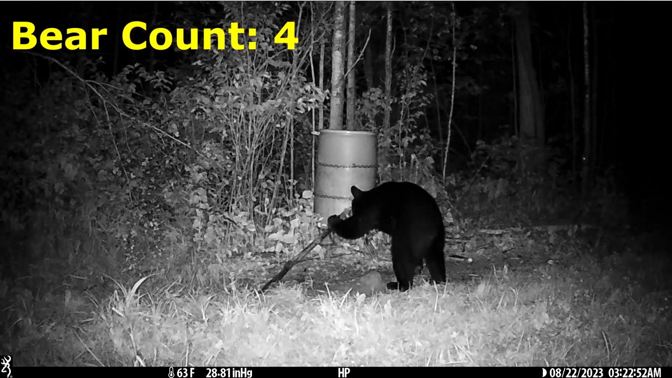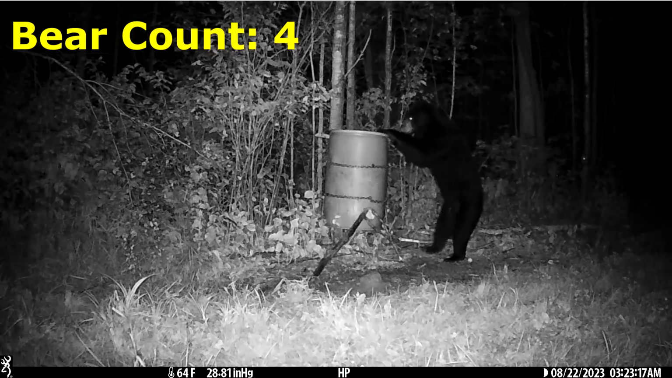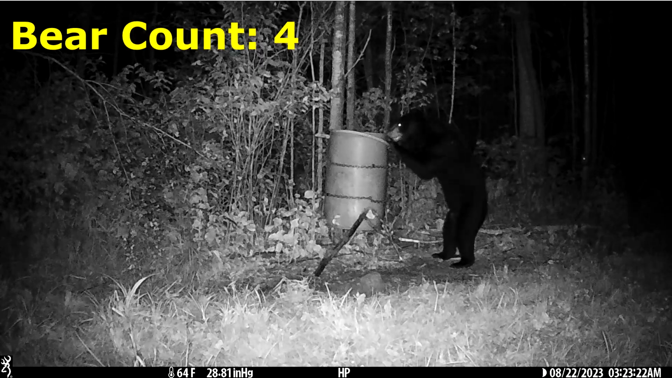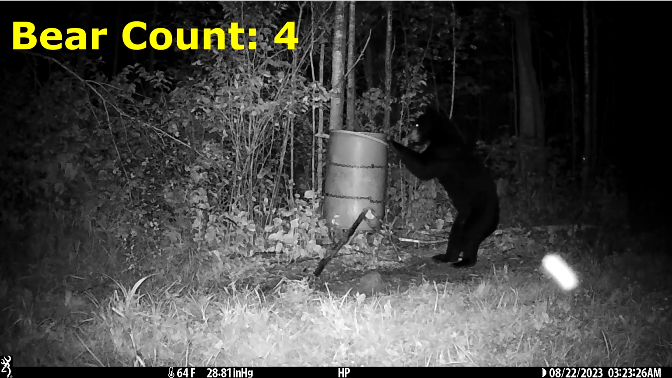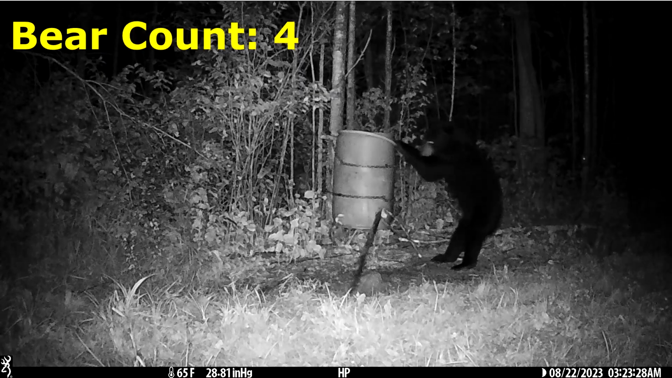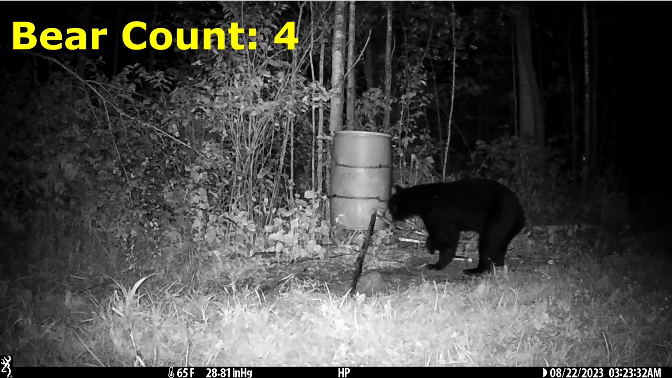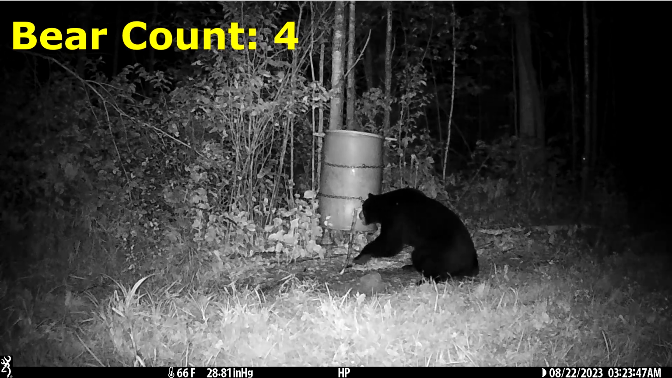This bear is not particularly happy with the stick blocking the entrance to the barrel. They first try to open it up by pulling on top of the barrel. You can see they're putting their weight to kind of rock it back and forth. And then they go down and they knock the stick out of the way. They appear to be on alert initially, and then they seem to get a little bit more comfortable. They stay there for about an hour, and then they leave around 4:23.